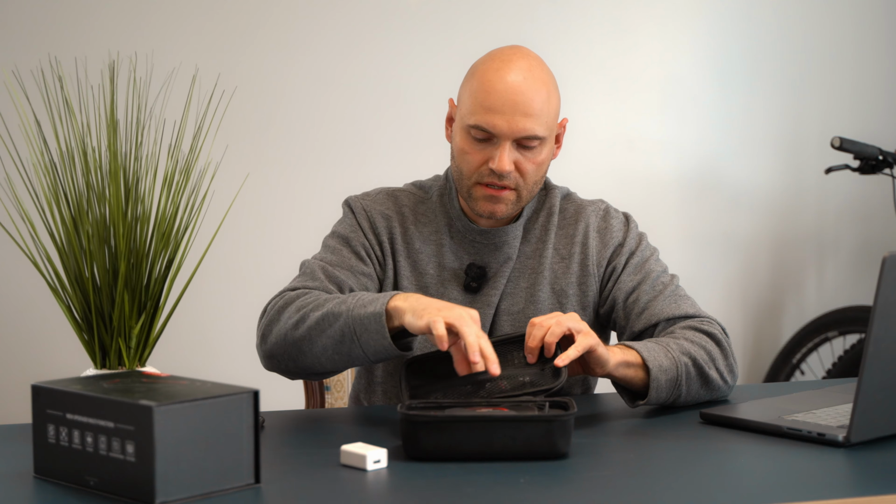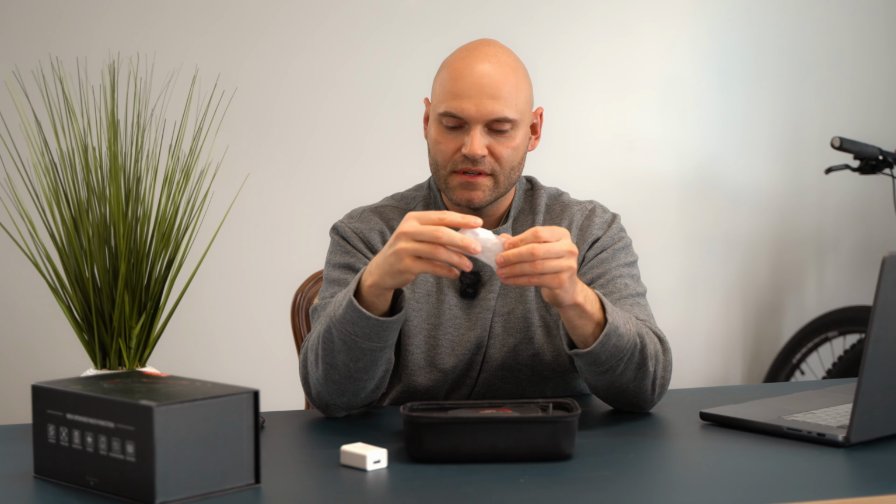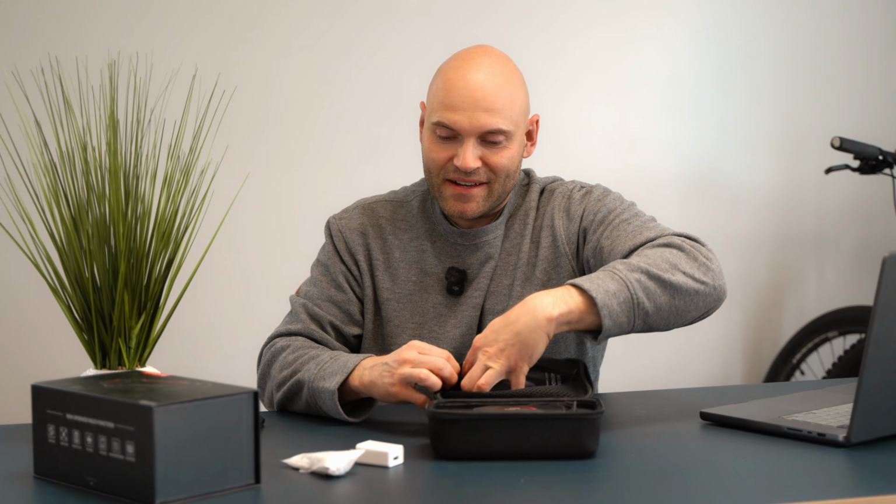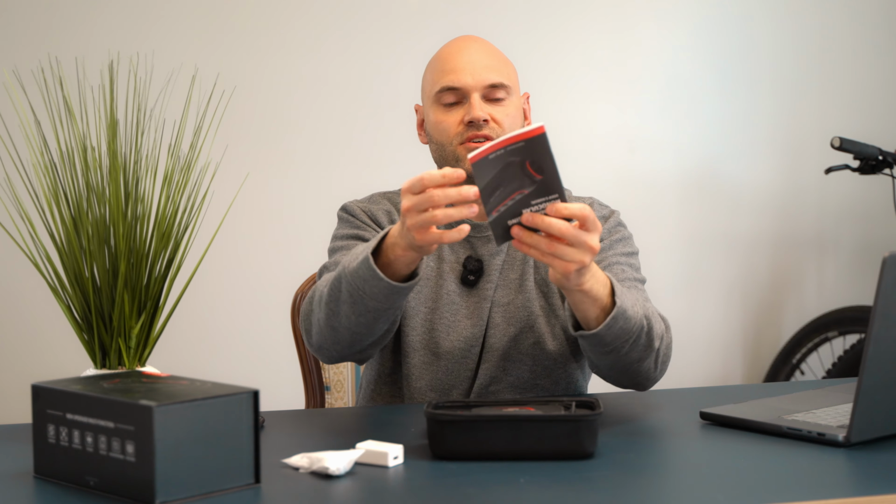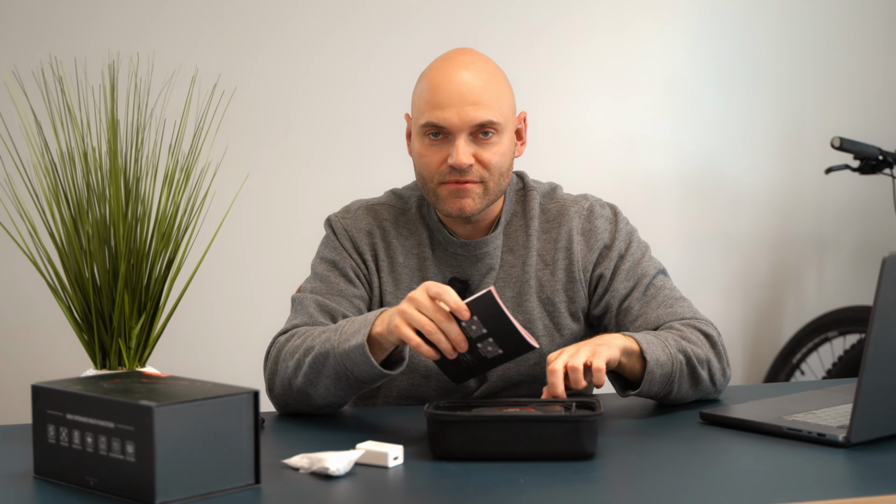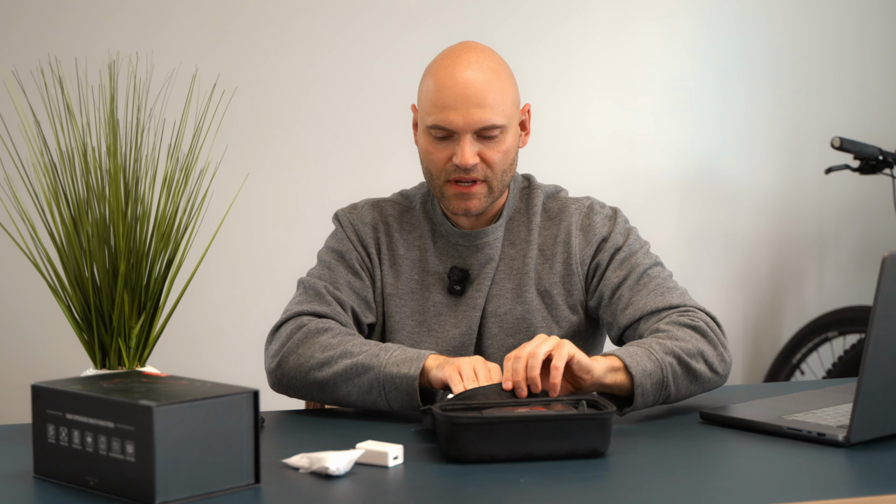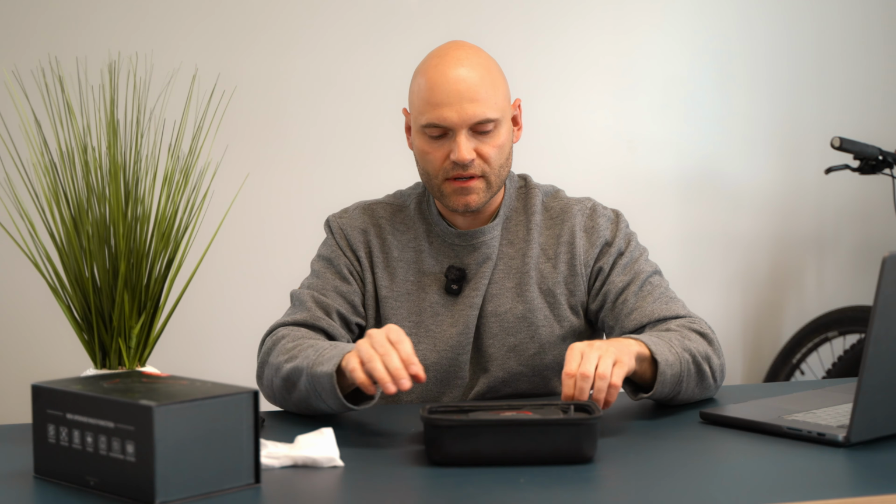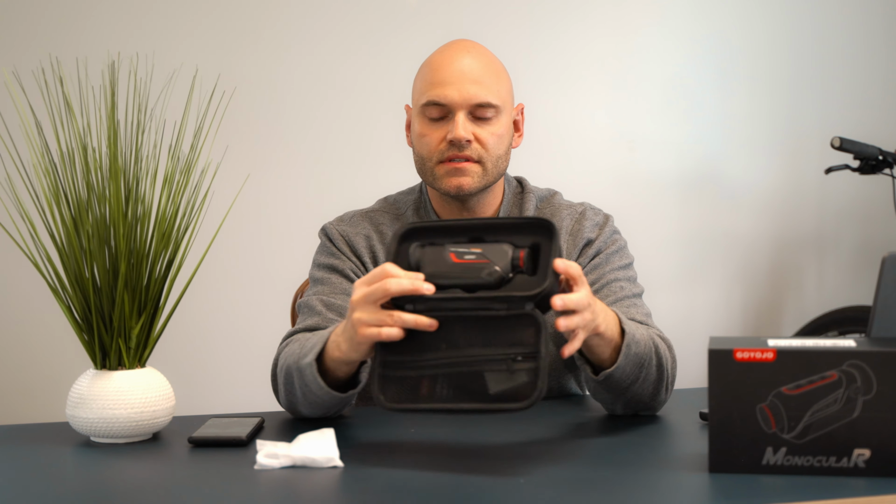We have a charger. Oh, this is gonna be a cable. Why is it white if everything is black? I don't care. Maybe it's gonna be easier to find. Yeah, we have instructions. Read the instructions. You're gonna learn something from it. So this is all that we have. Nice that it is hidden behind some form of mesh. We're gonna actually talk about this, so I'm gonna keep it here.